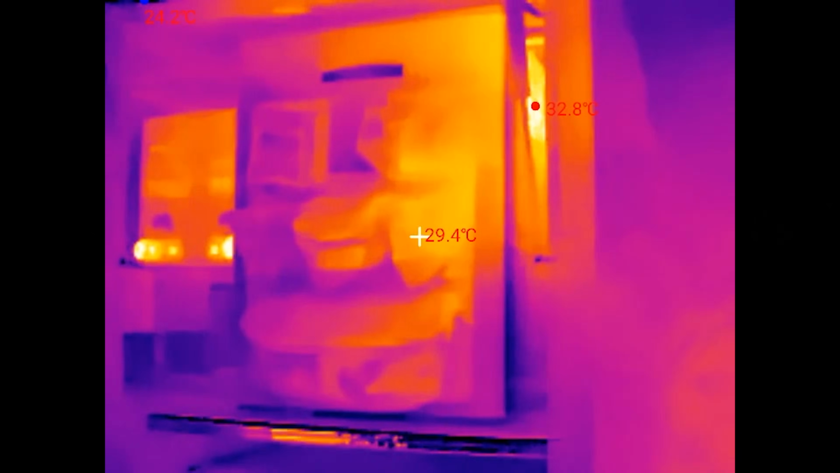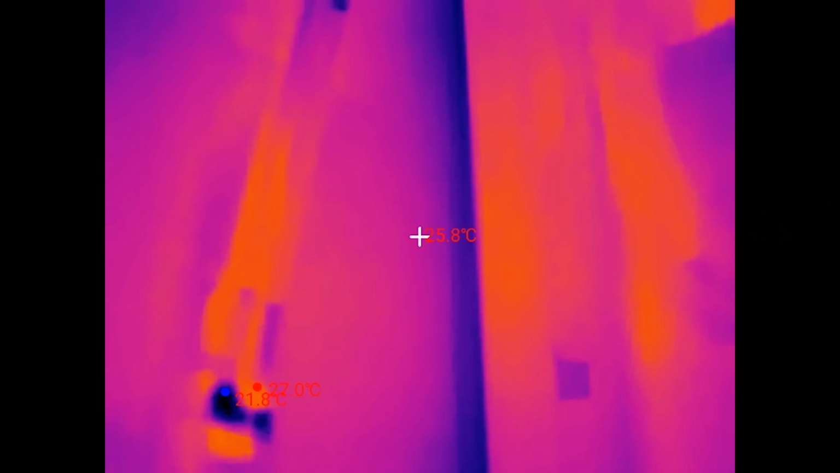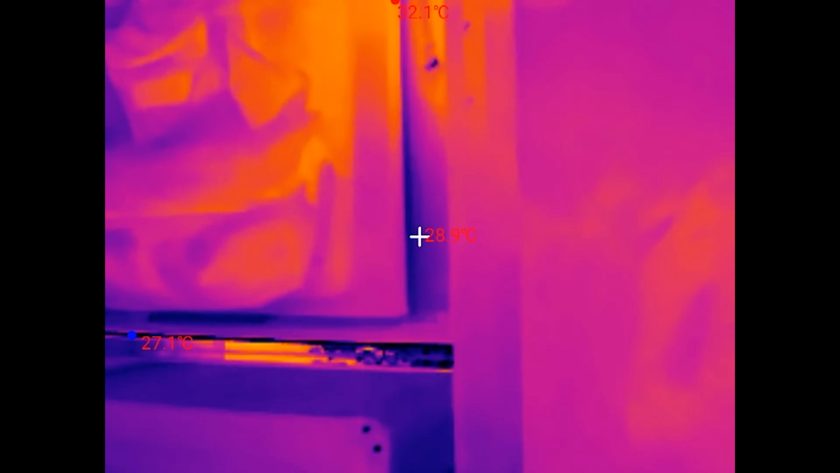But in comparison, when I scanned the upright fridge, the front door was 29.5 degrees, the sides of the fridge were 34, and the seals were 28 degrees. These higher temperatures mean that the fridge is retaining the cooler temperatures inside of it as opposed to bleeding them out. Just like the chest fridge, the warmest part of the upright fridge is the compressor at 33 degrees Celsius.